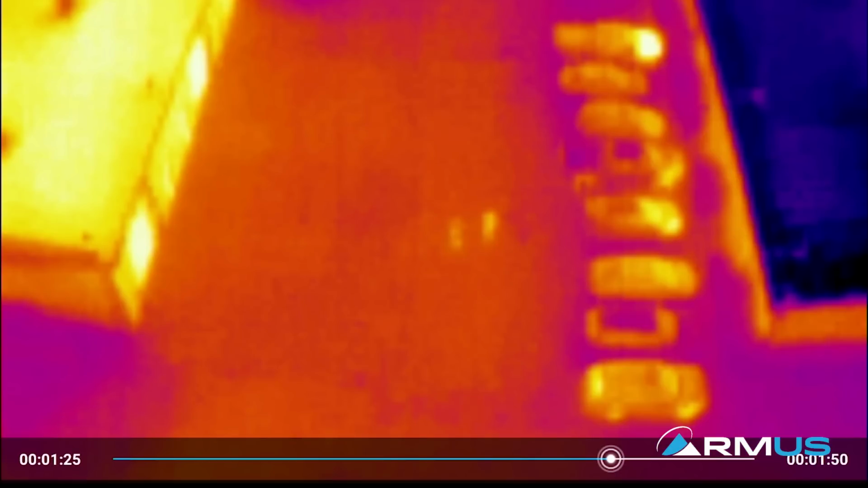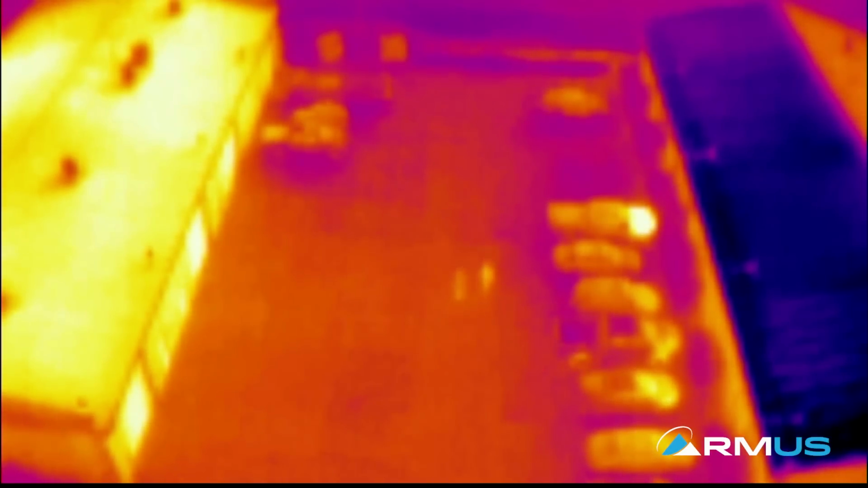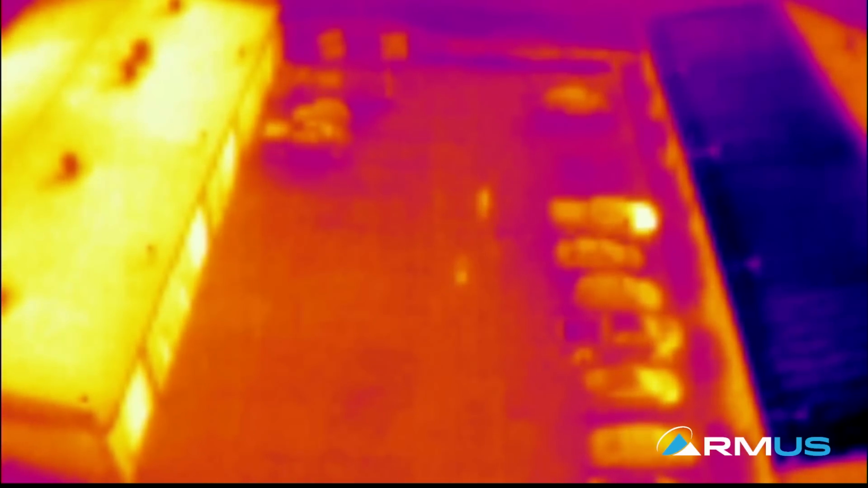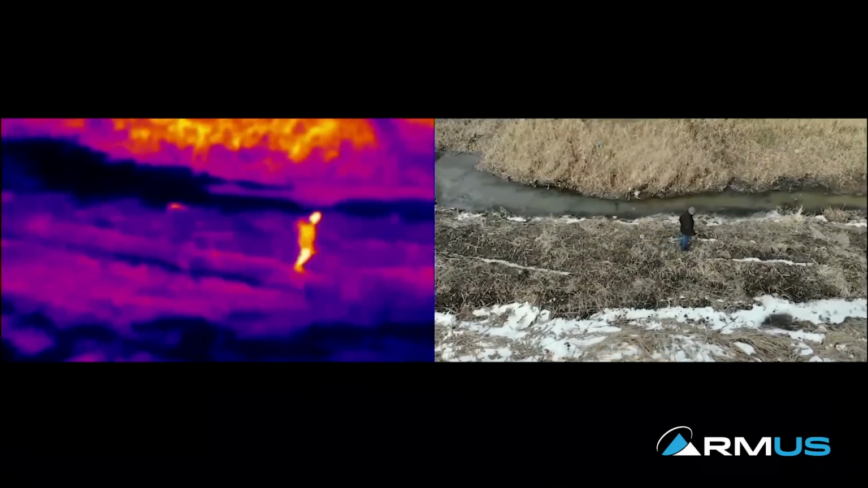So with moving, you can see how long it takes you to actually track the person. So I'm just moving the camera gimbal up, we're walking together. And here's when he stops. Now, looking at that, would you know that that was a person standing there in the middle of the parking lot? But as a moving subject, that's much easier to track.